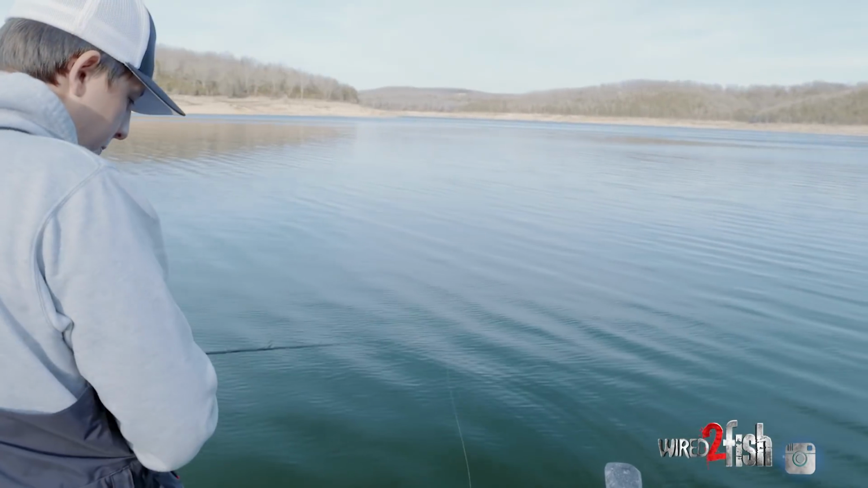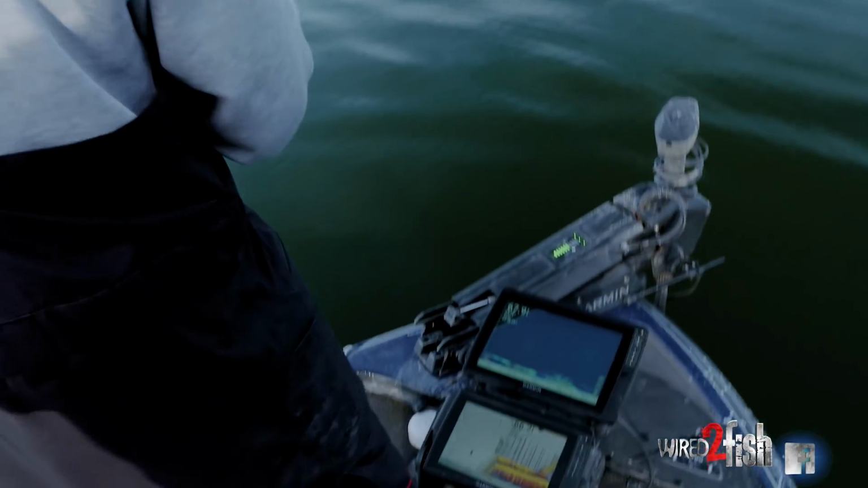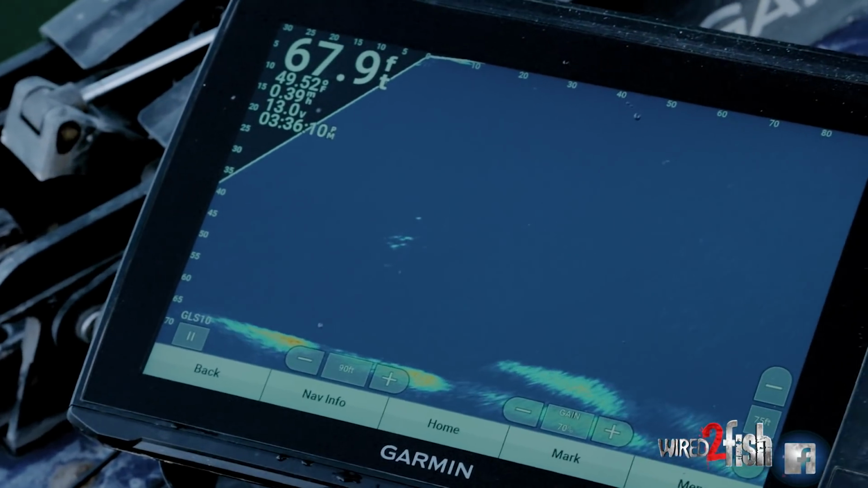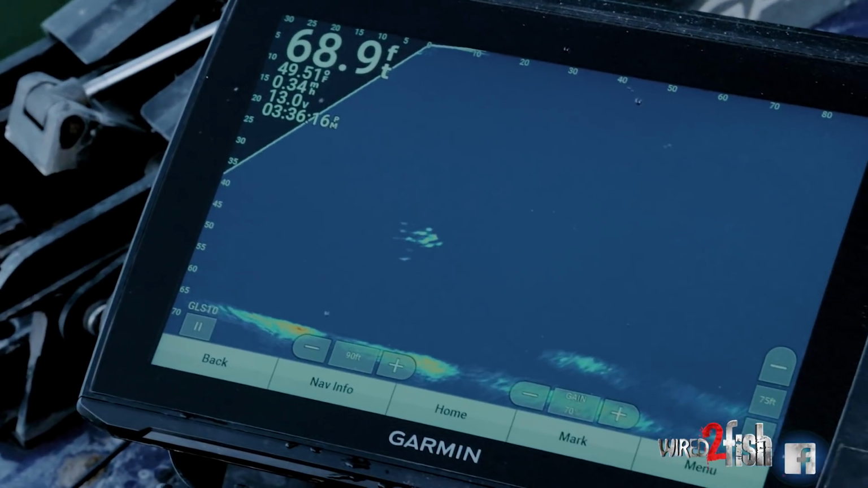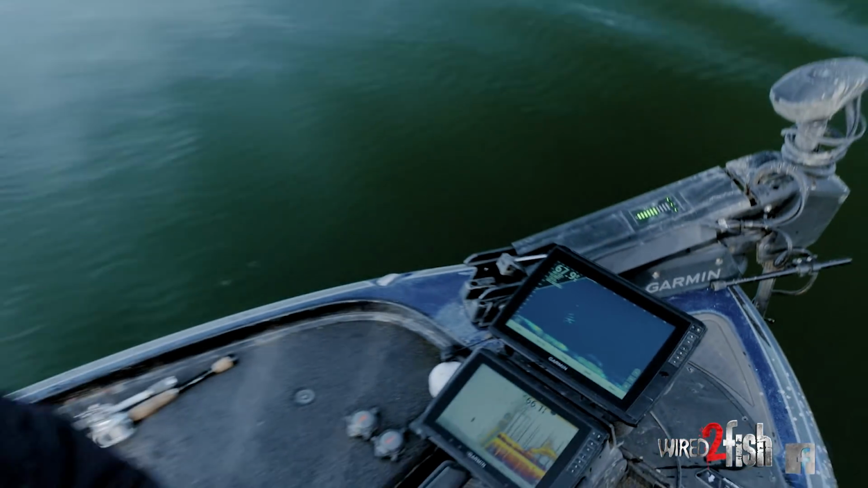Oh, I lost him. I'm gonna just let it fall right back down in the middle of all of them. Here they all come again. They're about 35 feet, man. There he is. See him getting drug out of the school right there?